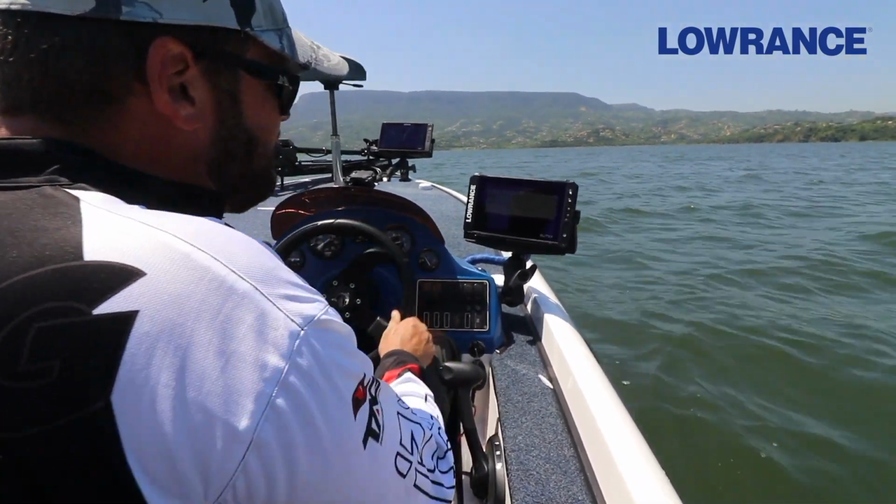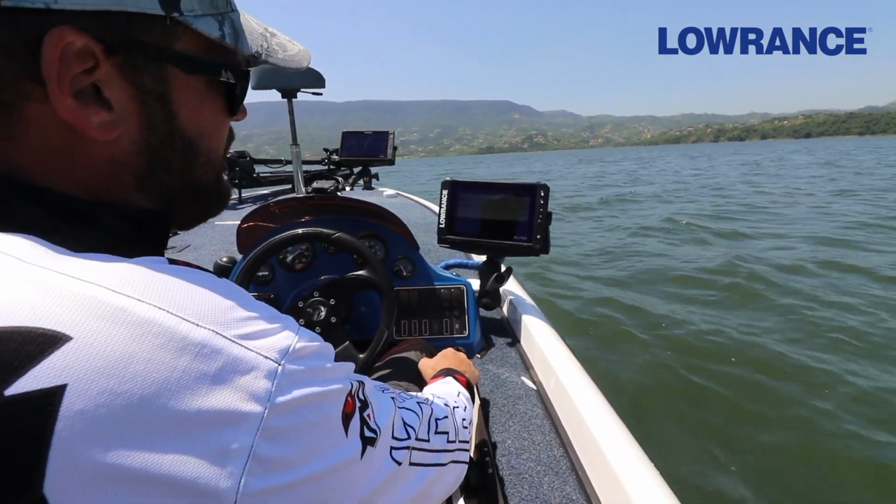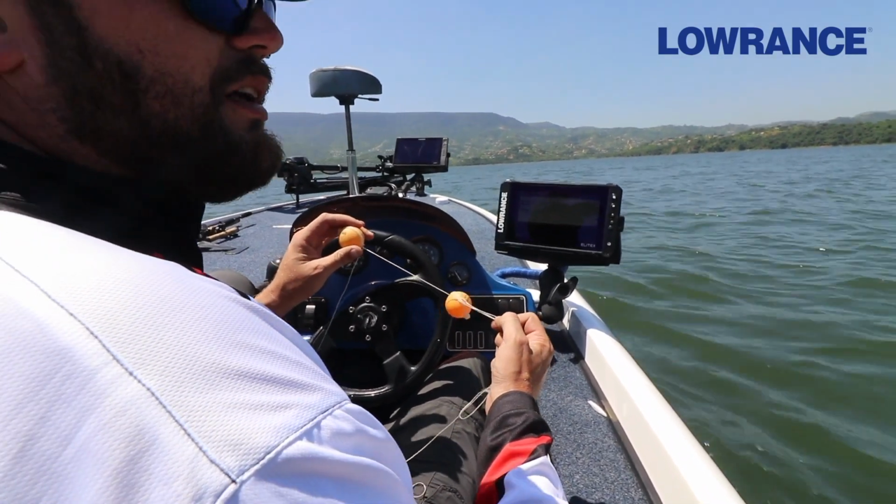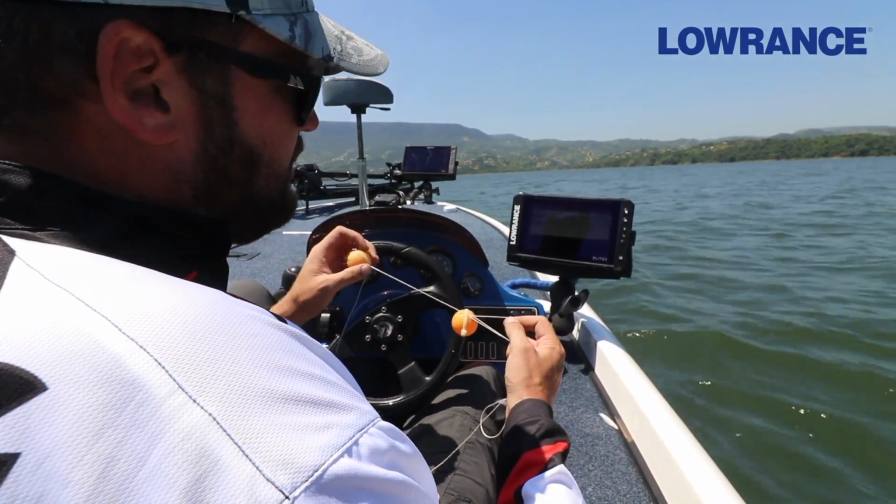We drifted off a bit. When I get to the 30-foot mark, I'm going to drop this boy. He should be 6 feet off the bottom, 6 inches apart, then we should see two individual arches. So let's see how that goes.